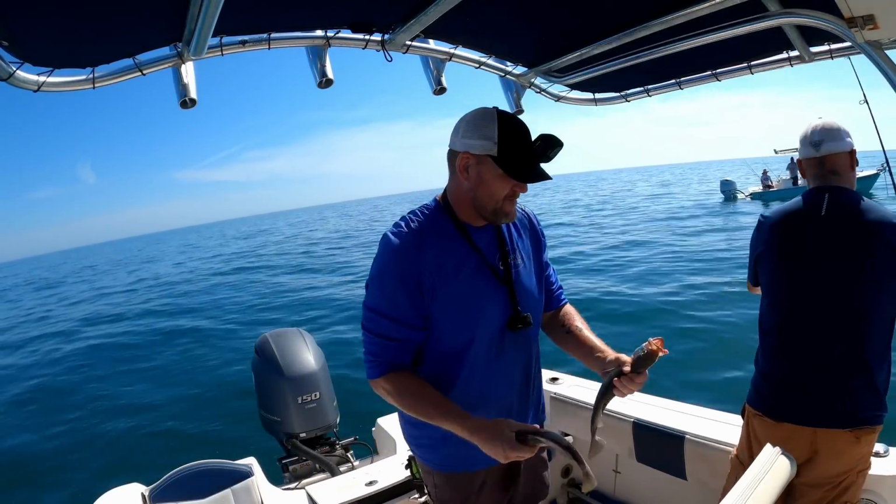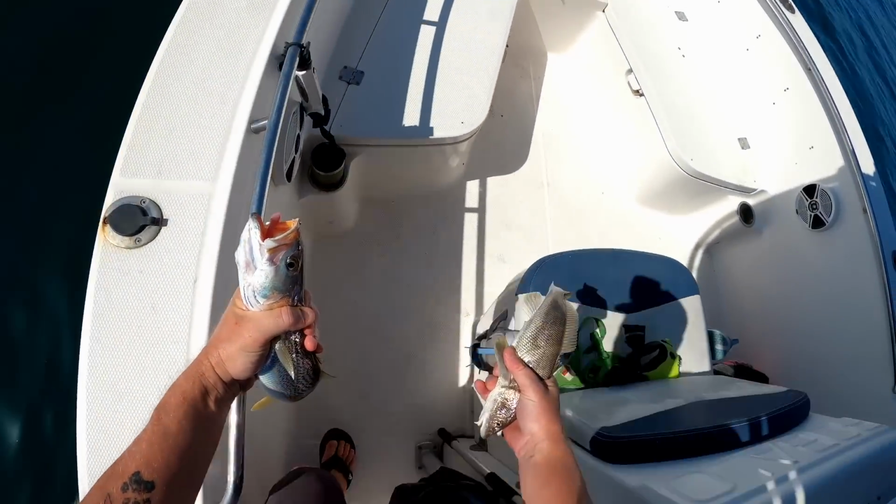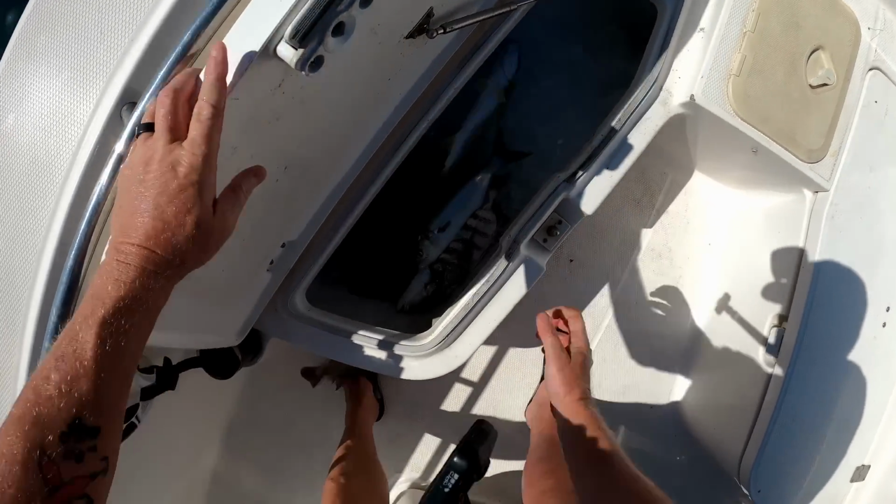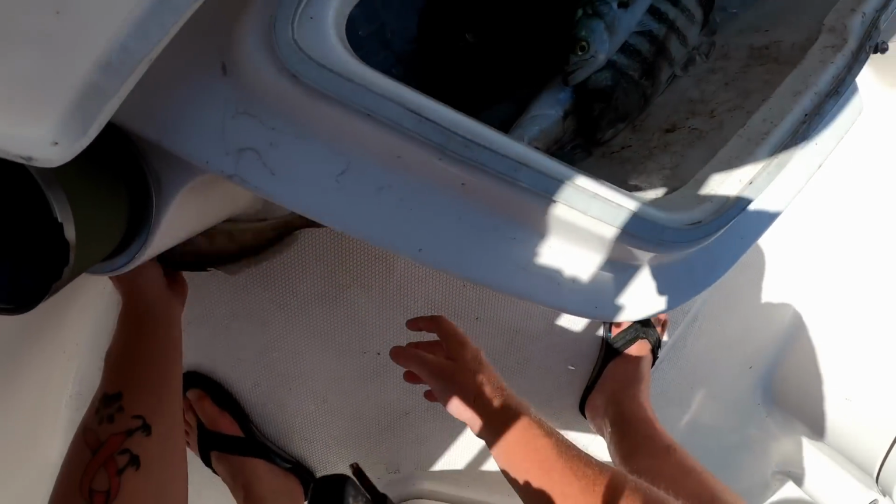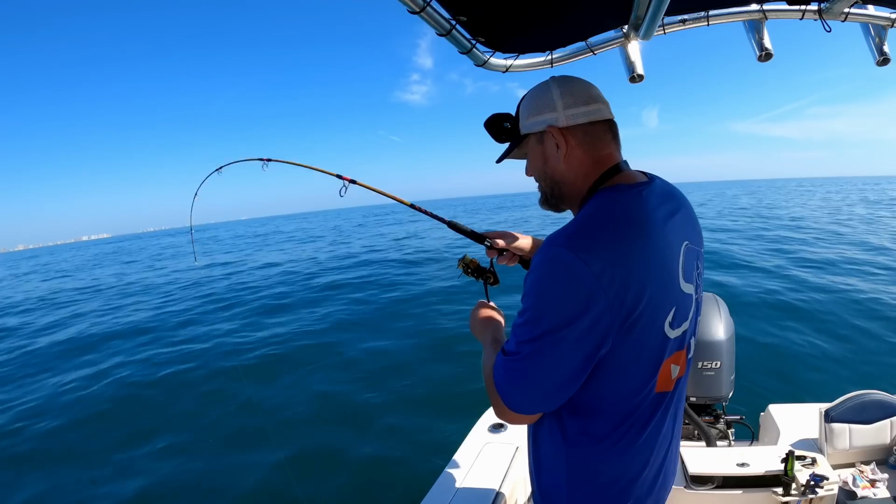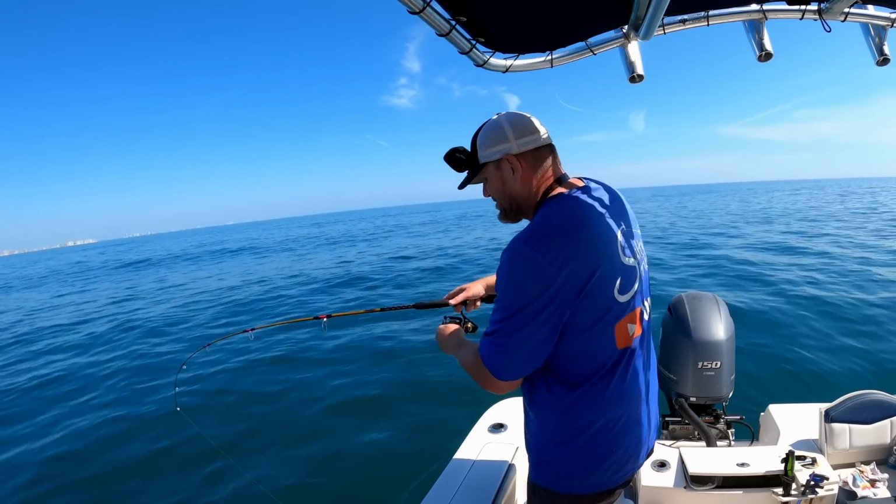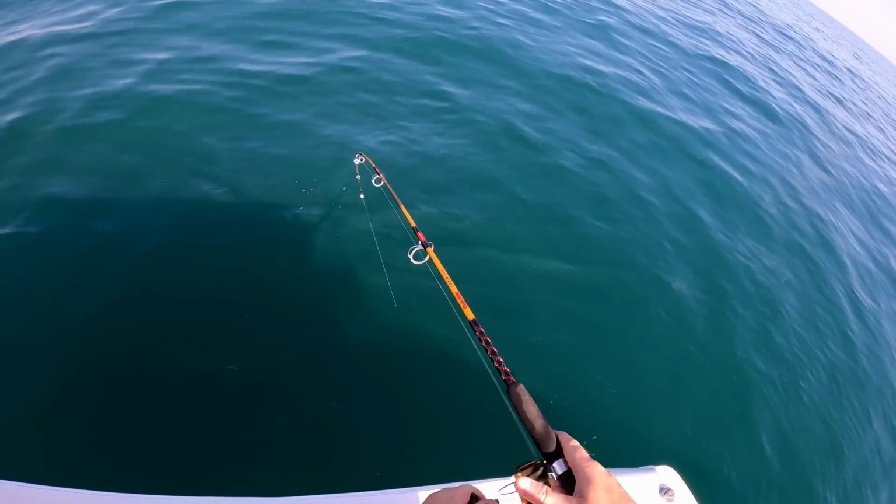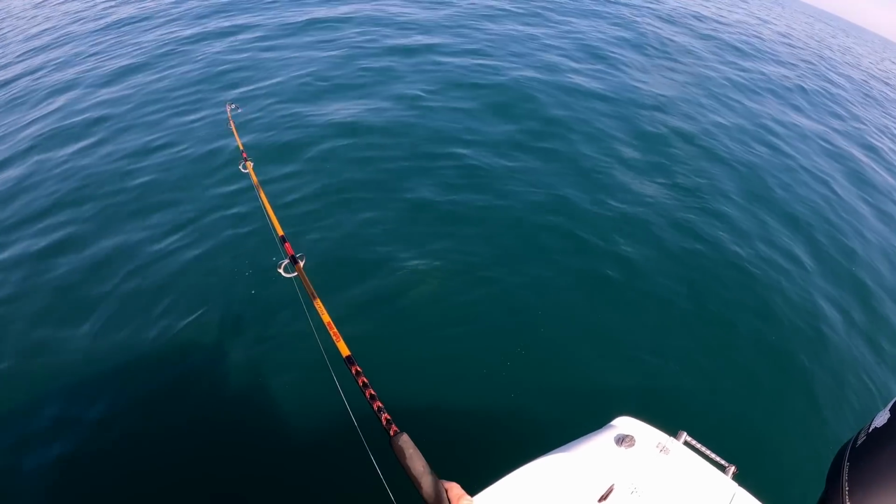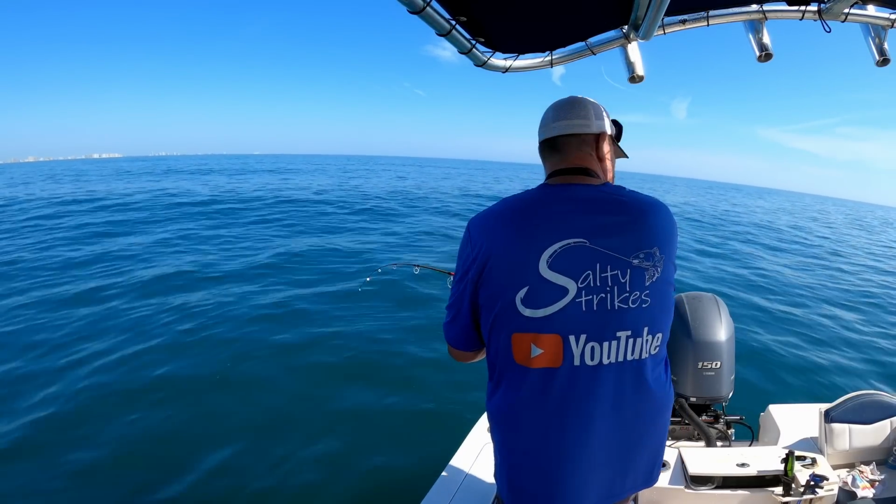Double fisting. Here we go. I'm sure you want the whiting too, right? Man, Joe's gonna be eating good. A little bit of everything. Another nice one. It's a nice fish. Here we go. And flatty. All right, hold on. Net. Another flatty. Sorry, pumpkin.